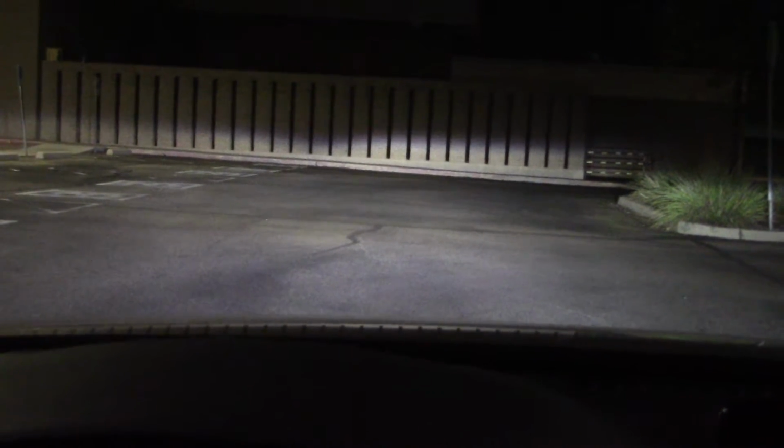Alright, let's see how the headlights work. That's what we're here for mainly, and have the low beams on them all 33 yards away. Fantastic, very bright, good height. A little bit lower on the left, which is not unusual.